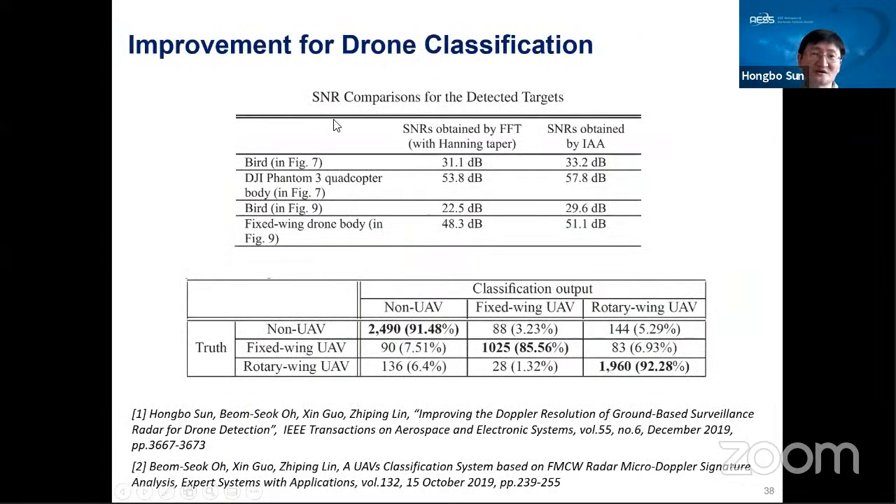In the first table, I also summarize the signal to noise ratio we detected for the drones and also the bird. For all cases, I can say the IAA always achieves better results, because normally when we use the FFT to perform the Doppler processing, we have to add a window function to suppress the side lobes.